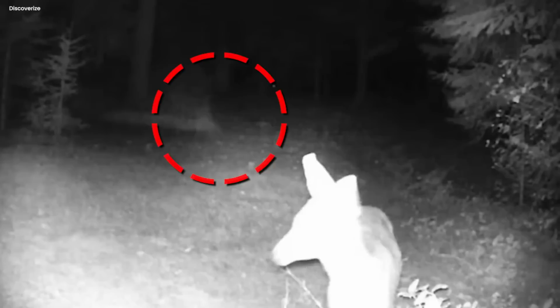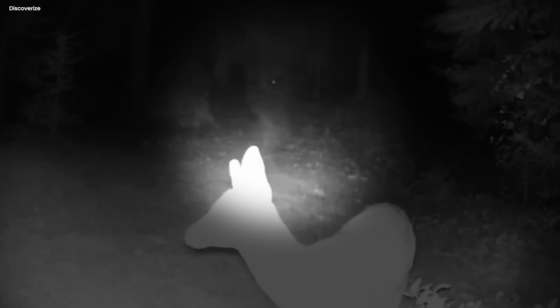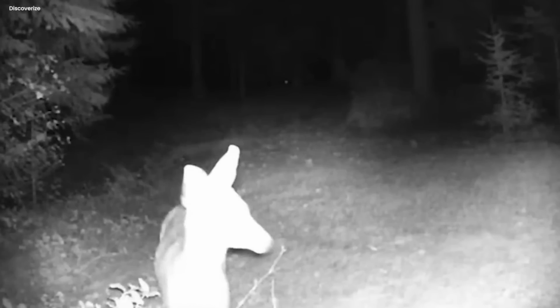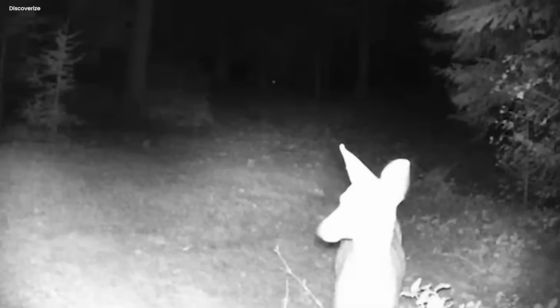Suddenly, out of nowhere, a mysterious figure appeared behind the deer. It had a strange, indistinct shape that left observers with an eerie feeling. This figure didn't walk like a normal person. It glided, defying the laws of nature. As it got closer to the camera, its intentions became even more baffling. Instead of just passing by, it stood in front of the camera for a while, casting a terrifying monstrous shadow, and then suddenly disappeared. The figure's features were concealed by impenetrable darkness, leaving nothing but a sense of impending dread.